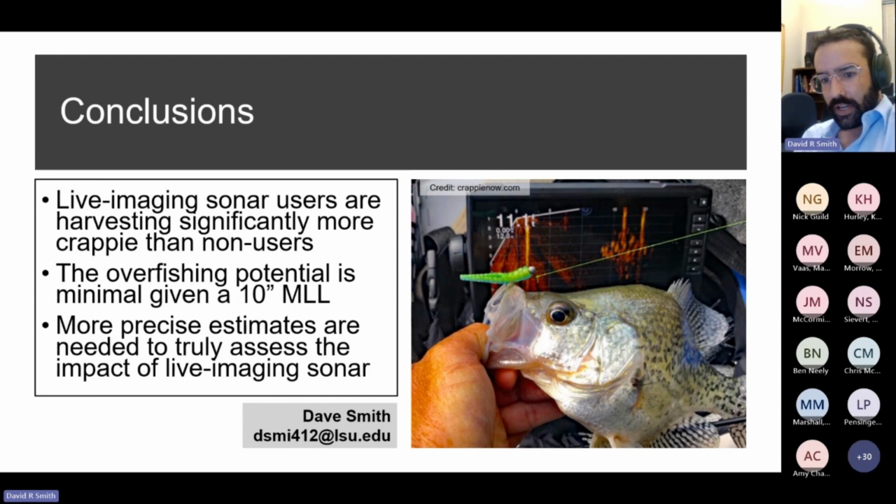We're not really sure about the adoption rate. For live imaging sonar, Texas Parks and Wildlife only added it to creel surveys I think in 2021.